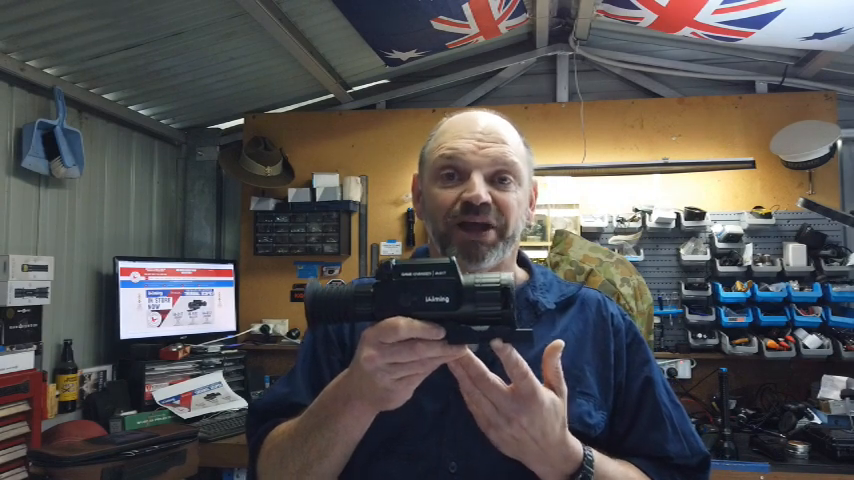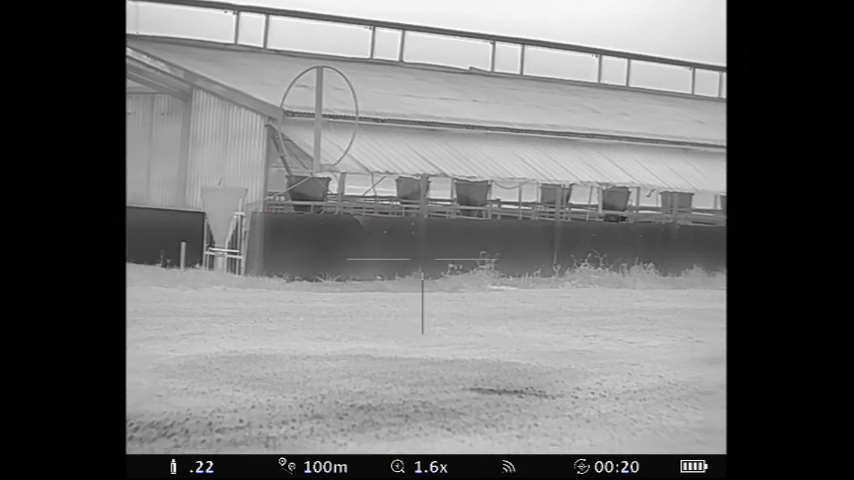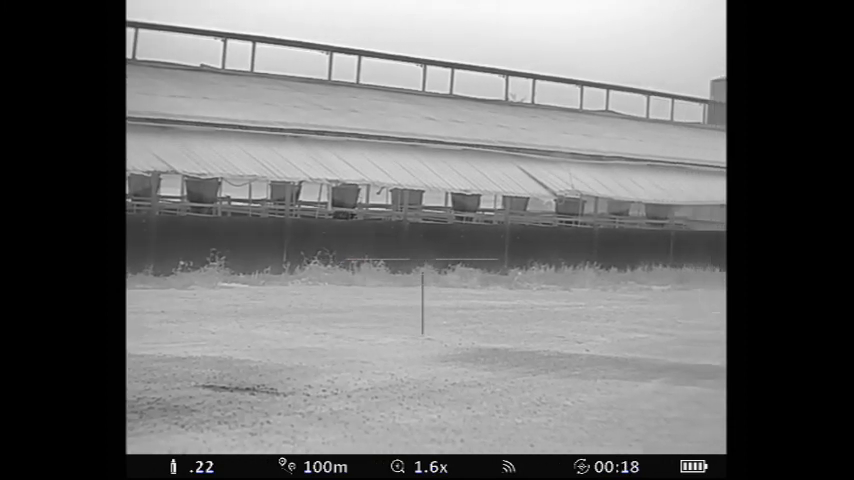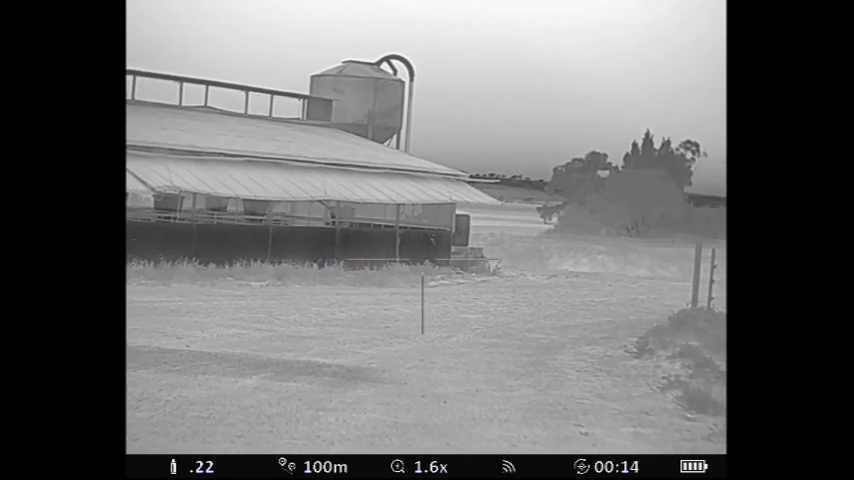Overall, a great scope. Well worth the money? Yes. Would I be getting one? Probably not. As I said, I am an infrared shooter. I like shooting under infrared light. It does give you a little bit better definition of the image that you're shooting at.